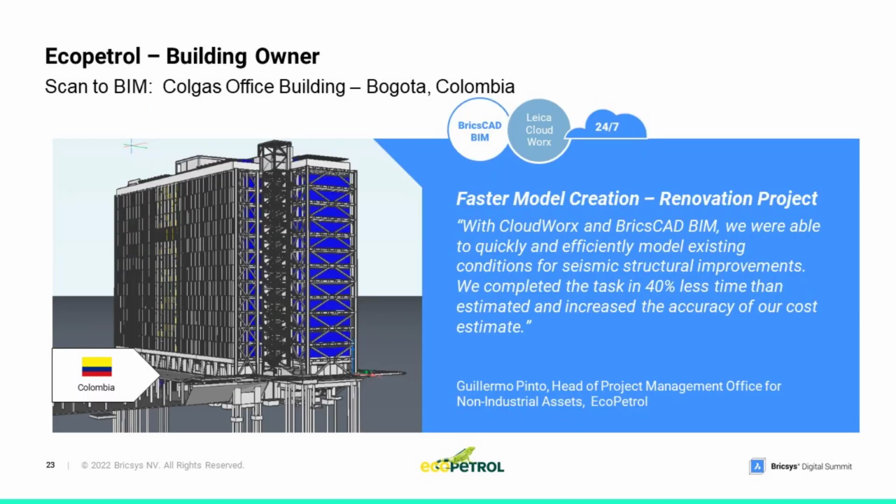Echo Patrol also renovated an office building using Leica CloudWorx and BricsCAD BIM. The greatest benefit on this project was the fast speed of modeling. They actually spent 40% less time modeling than they had budgeted for. So it's exciting to hear about these great productivity gains from our customers.